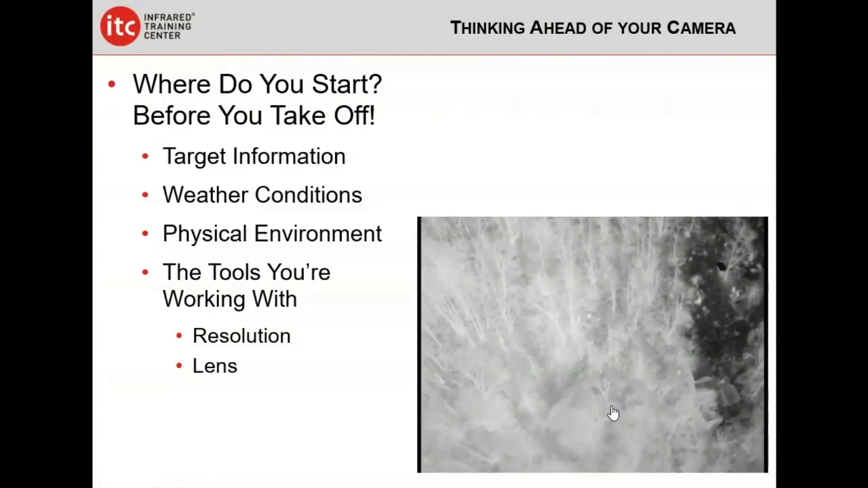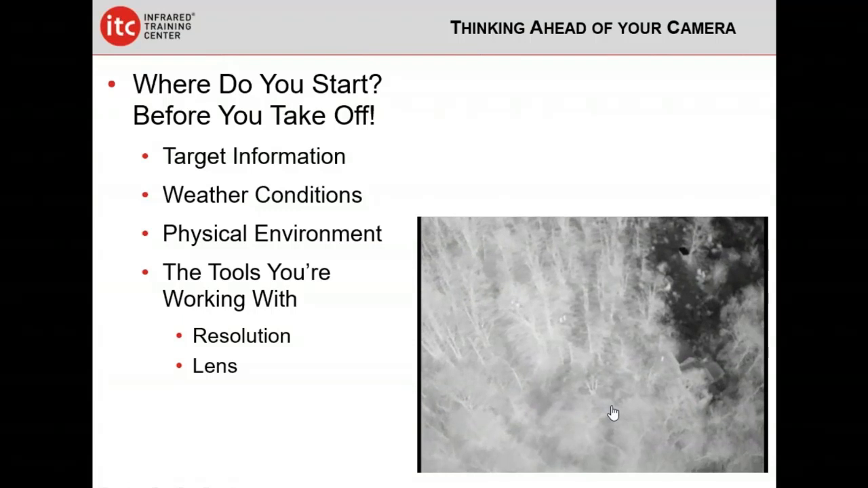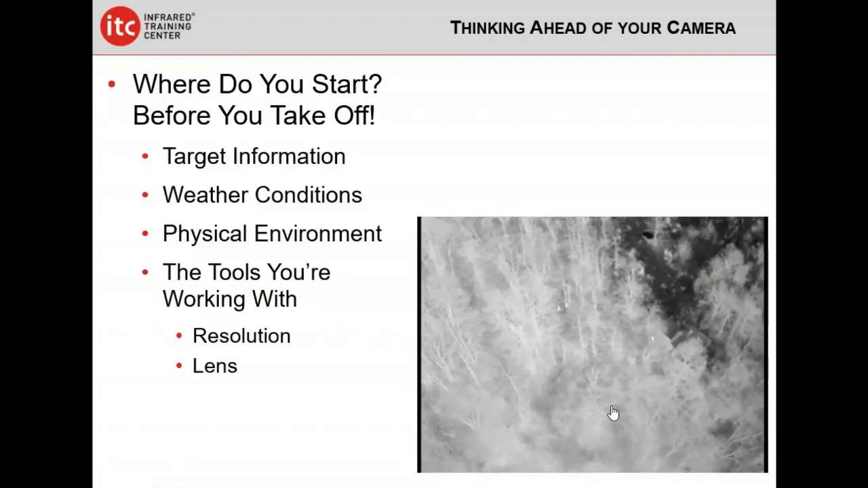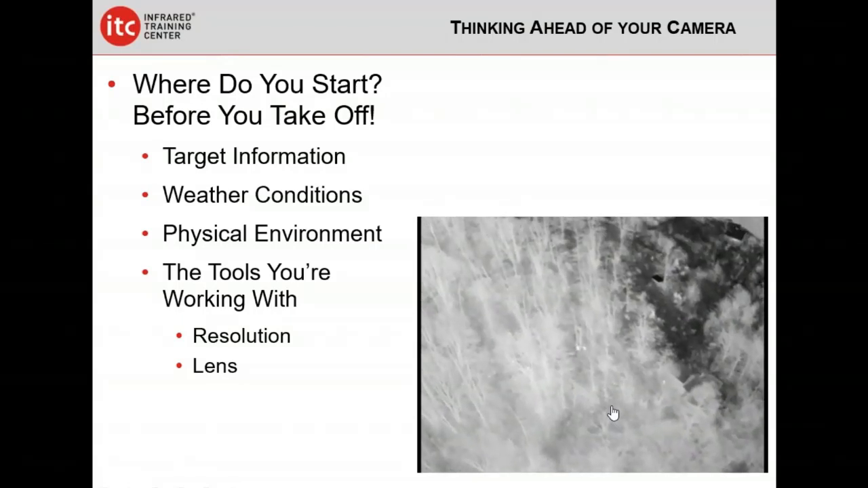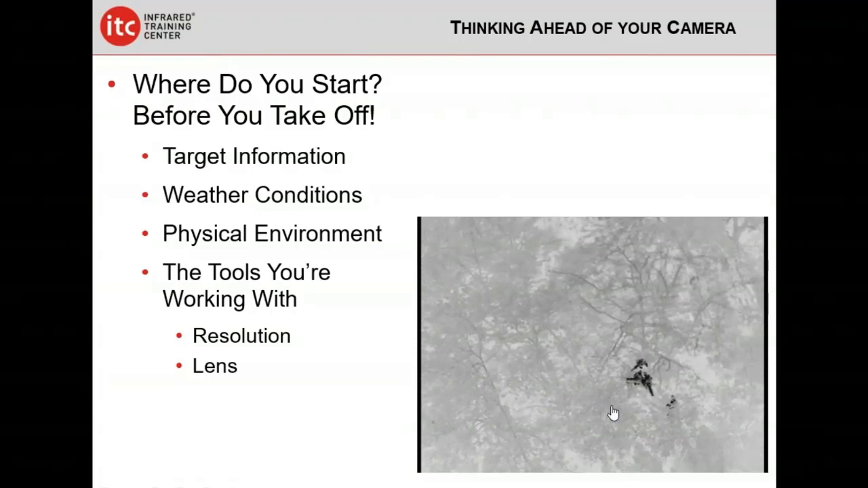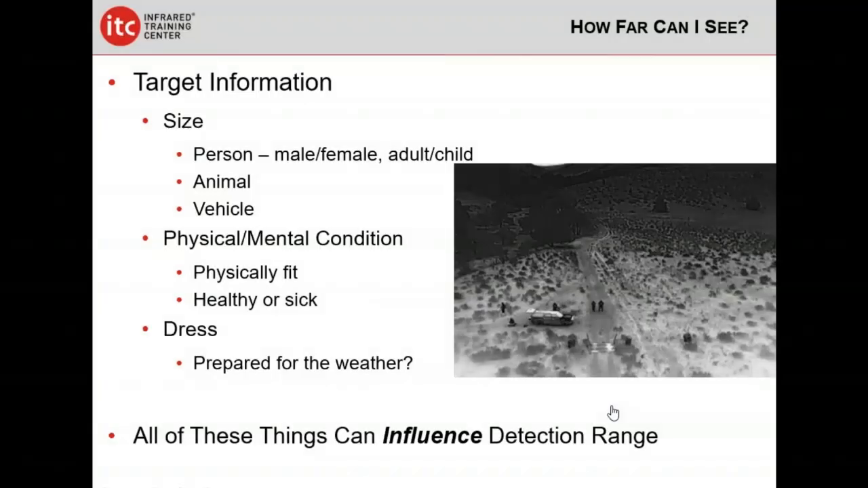And then what are the tools we're working with? Specifically, what's the resolution of your camera and the lens of your camera? Because these are all going to go into how far away you can detect a person's heat energy, and that's what we're trying to do. So when we talk about target information, we're talking about a number of different things. We're talking about the size of that person. We're talking about, in a second, why that's really important when we try to calculate a possible detection range.